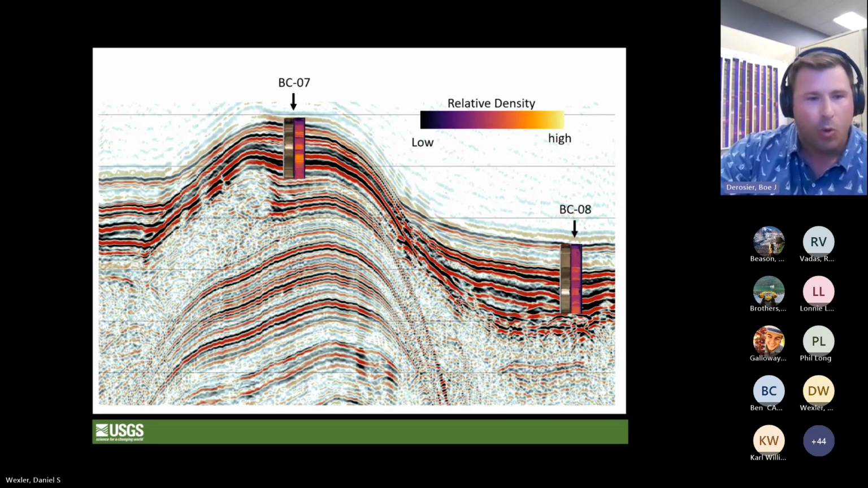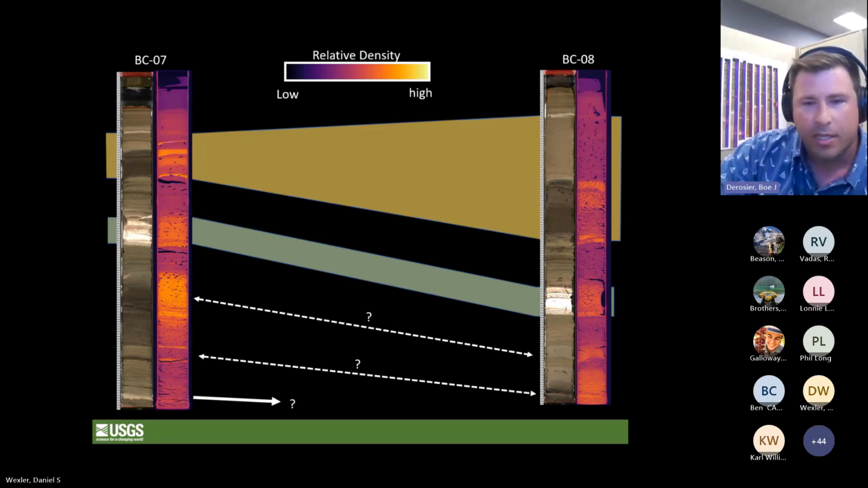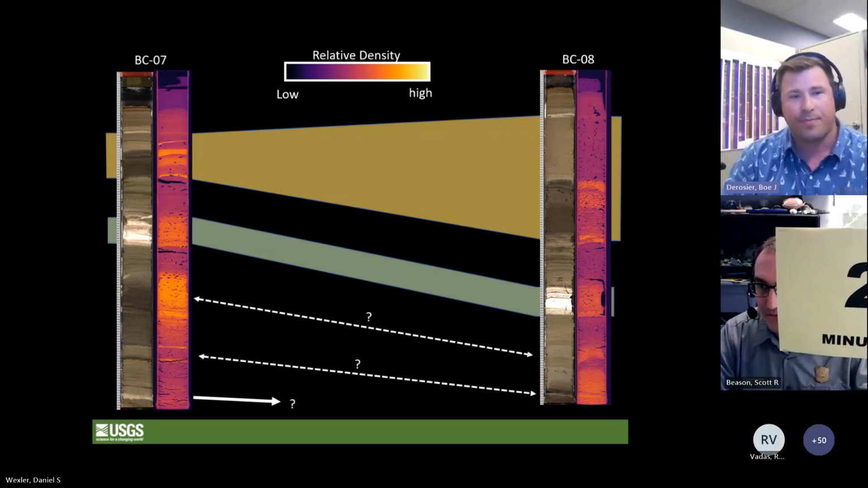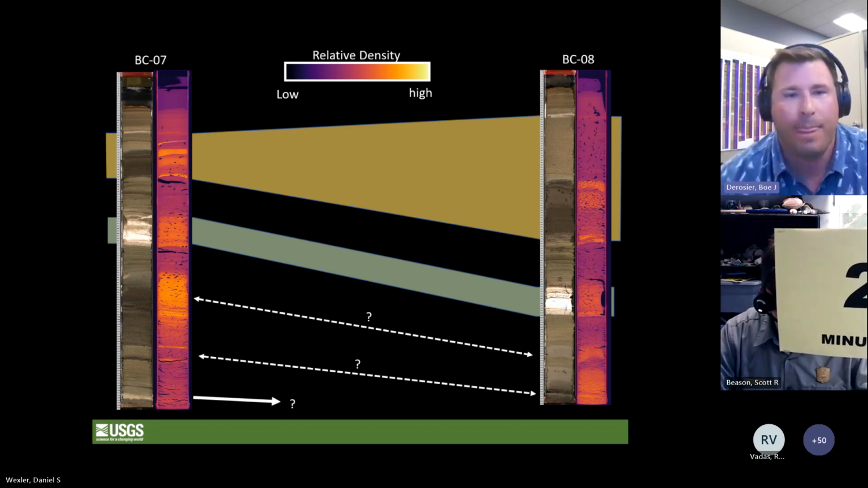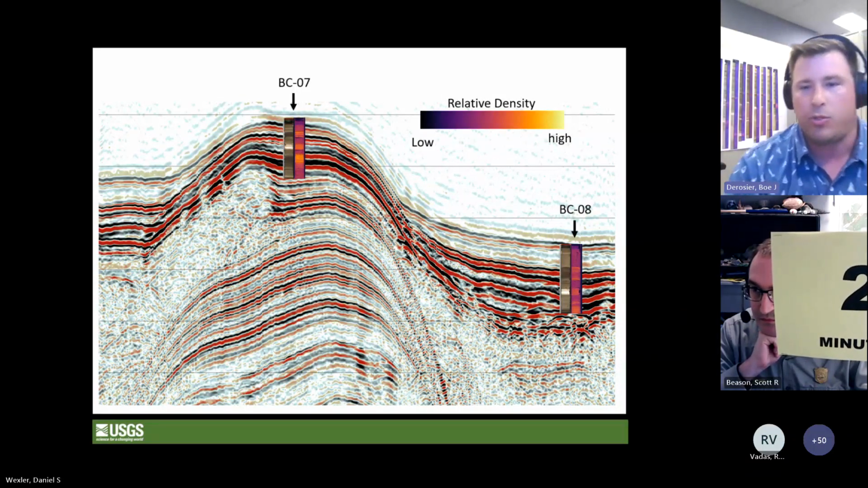We also have a volcanic tephra that's highlighted in this green right here. We're not exactly sure what that is. We haven't sent that out to be tested, but it could likely be Glacier Peak because it's so close. And then we can kind of understand what all the different reflectors are that we're looking at when we use the cores.